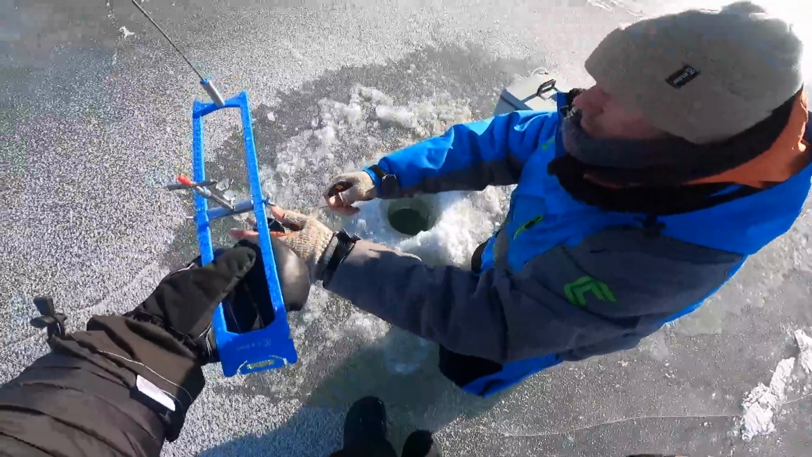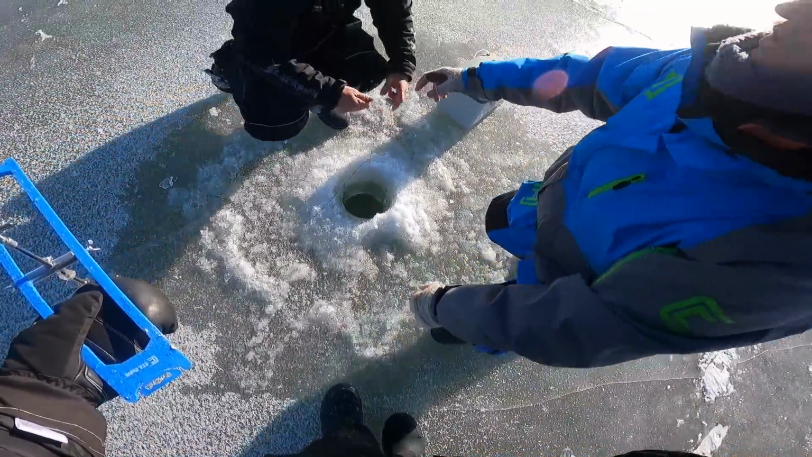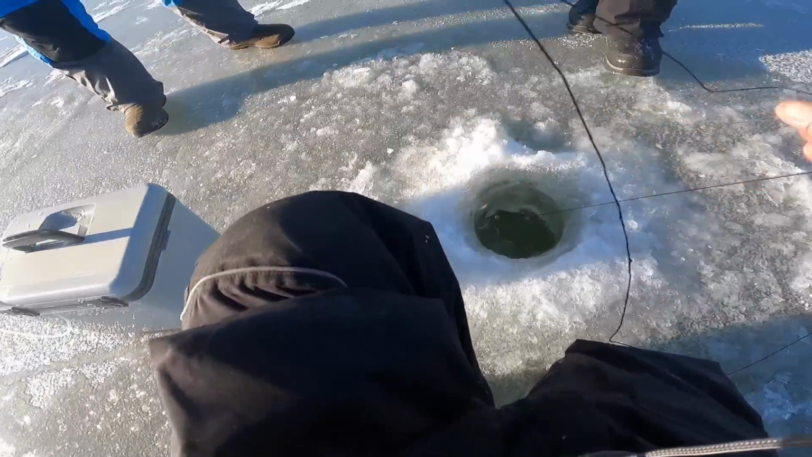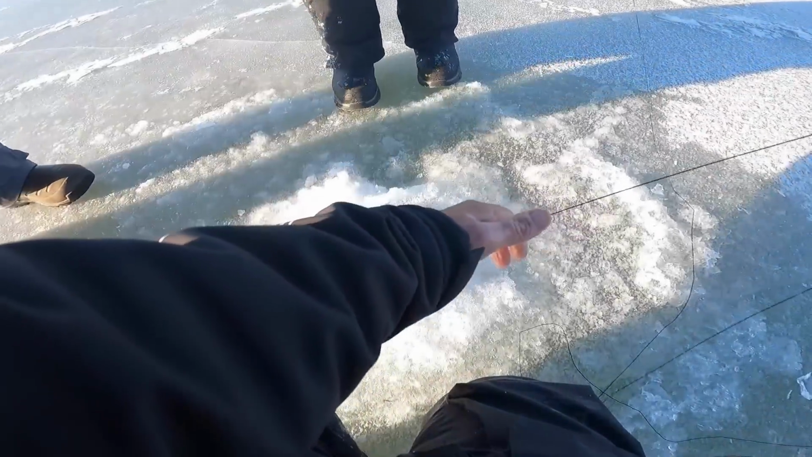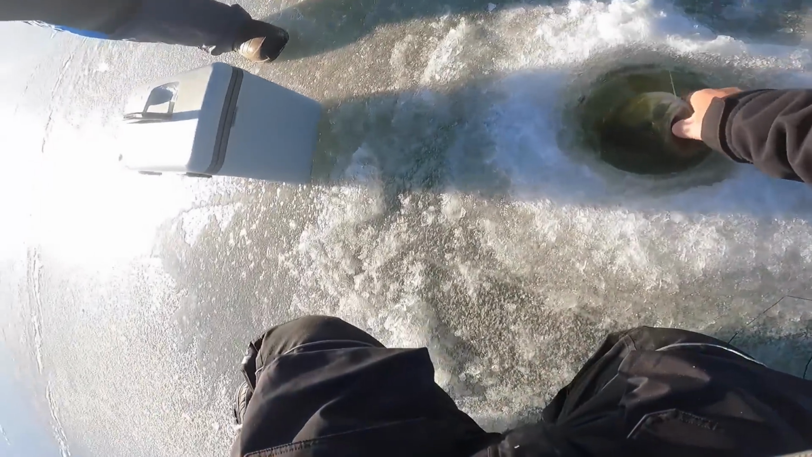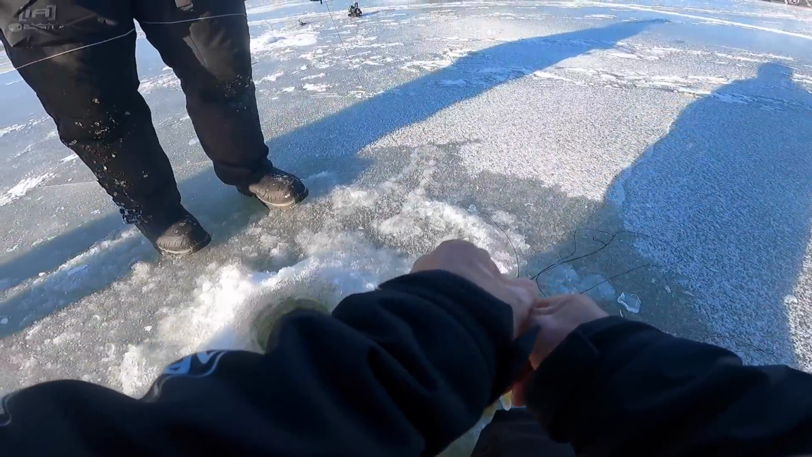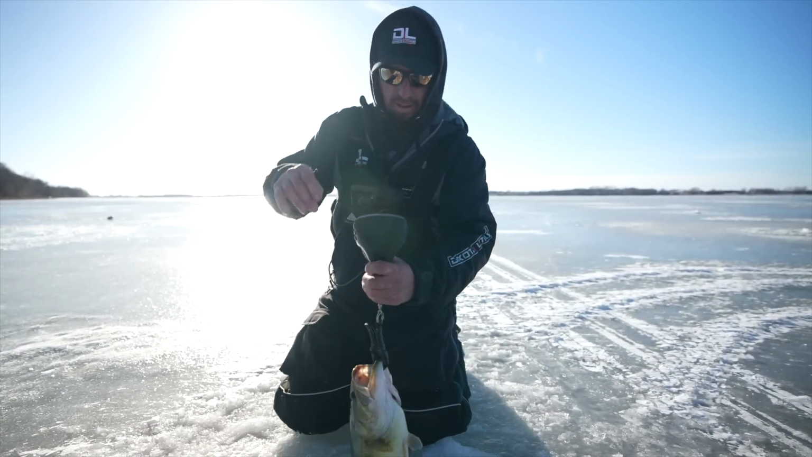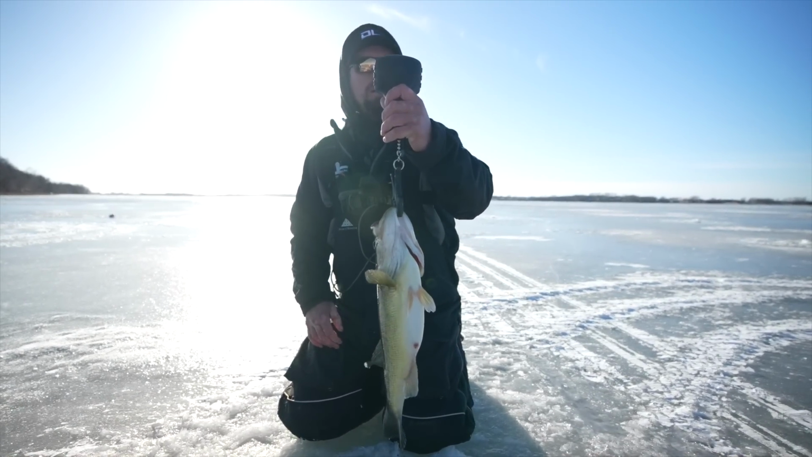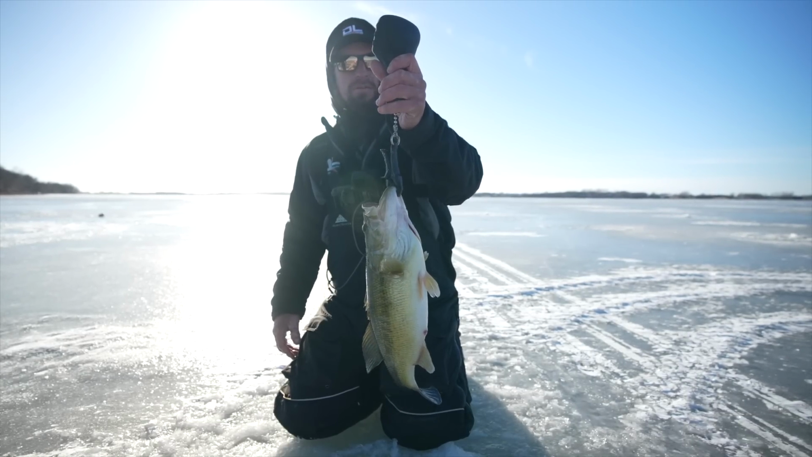Oh, yeah, because if it's like a 17 and camera guy grabs it. It's still running, it's going this way right there. Holy largemouth. That's a good one. It's got that giant largemouth. 4.2? Yep, 4 pounds, 2 ounces.